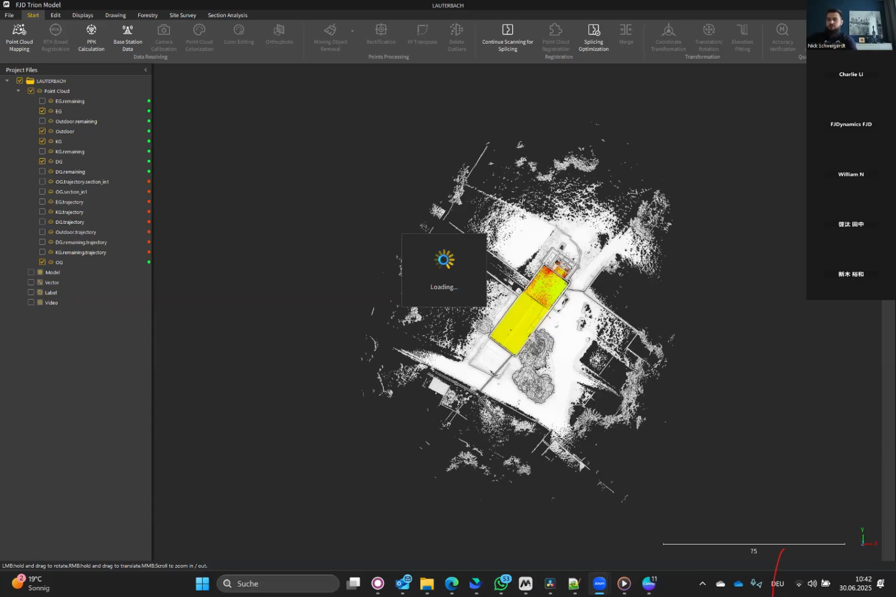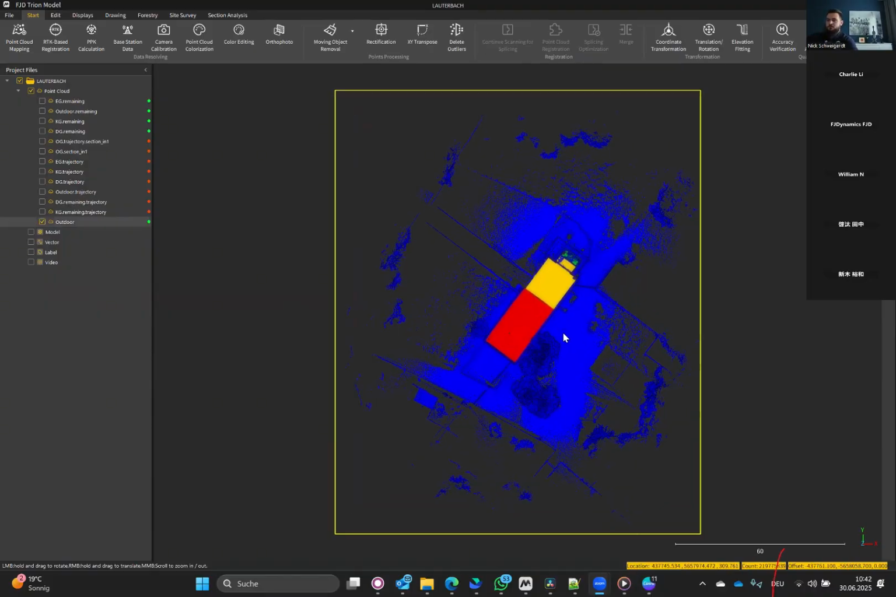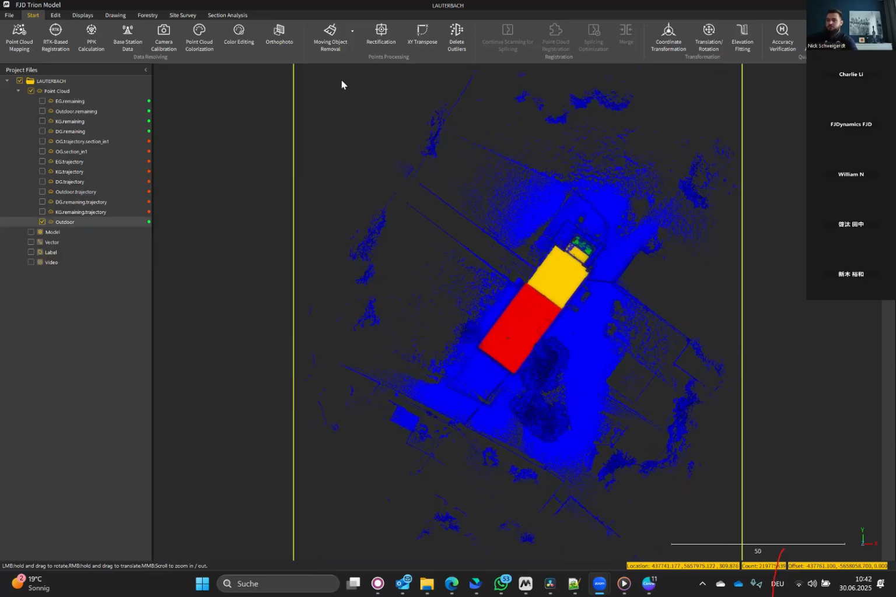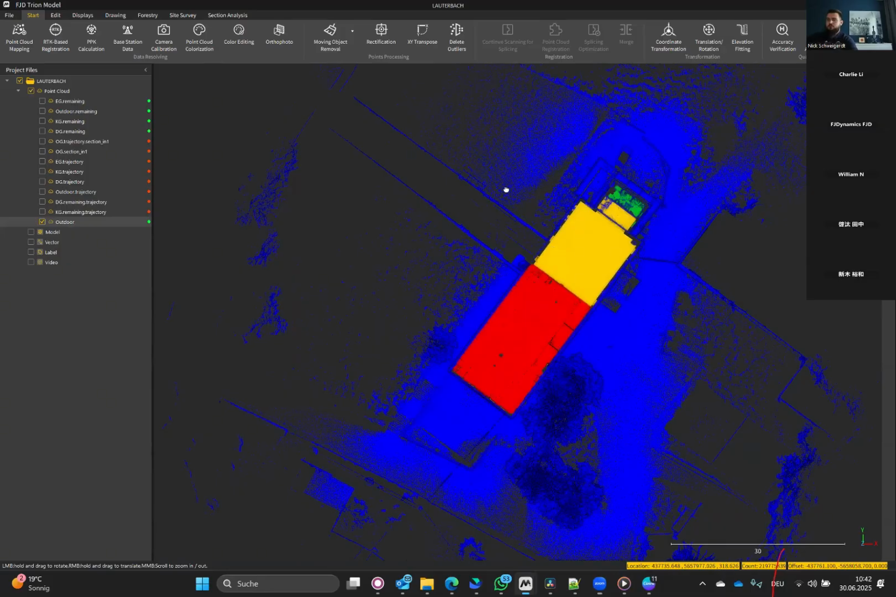Okay, we're waiting. So what this button does is it merges all the single scans to one big point cloud. And you see it here. So this is our mission combined.